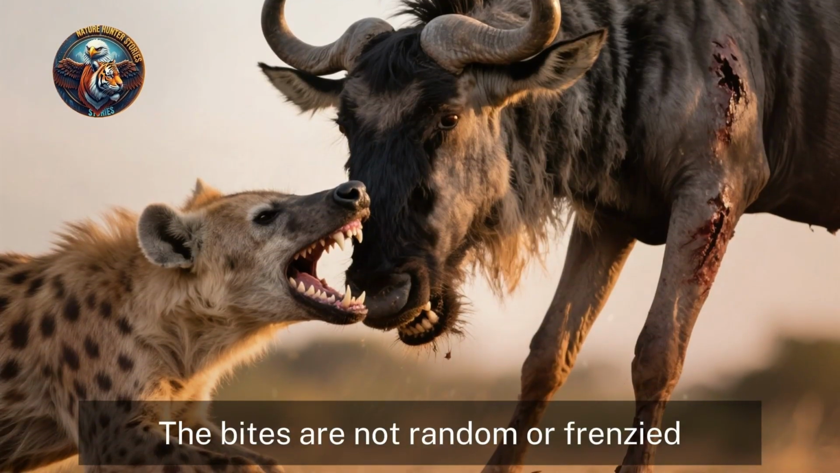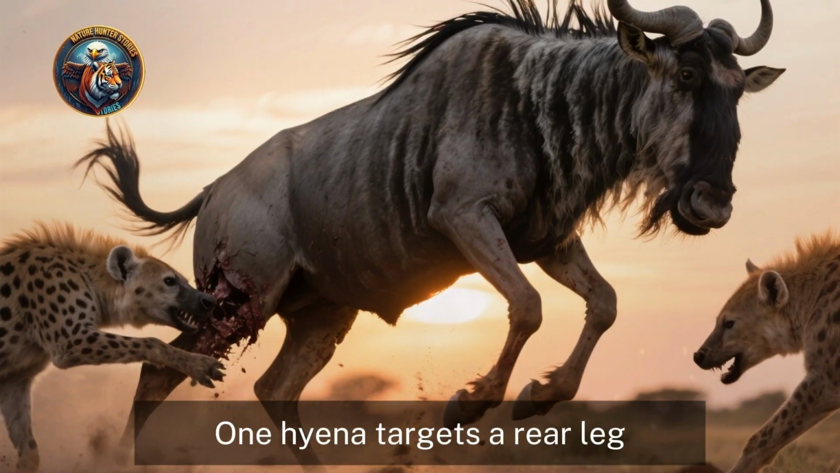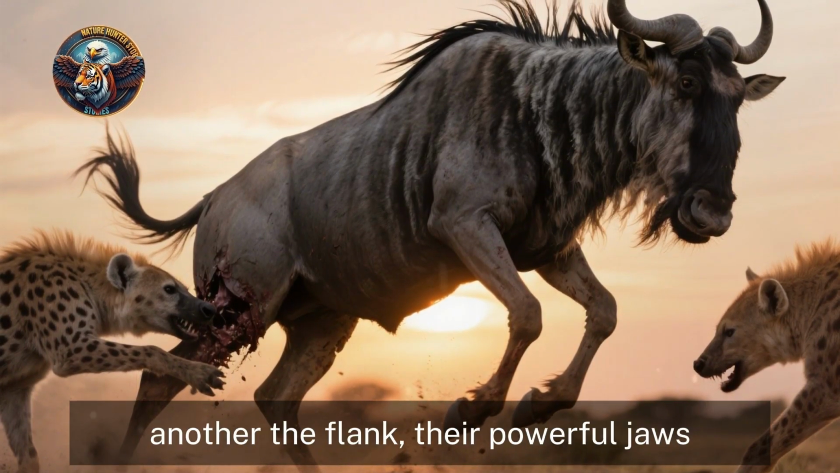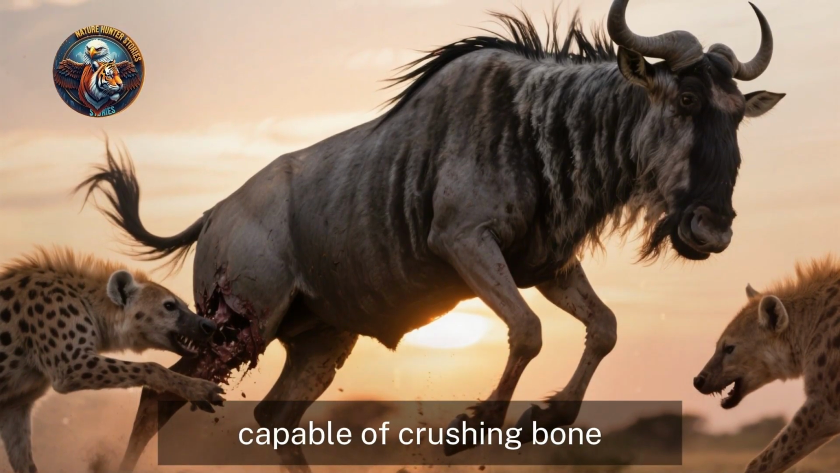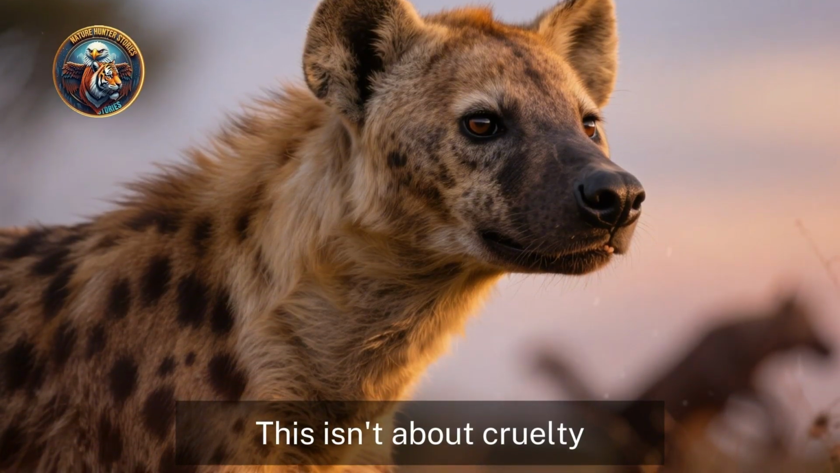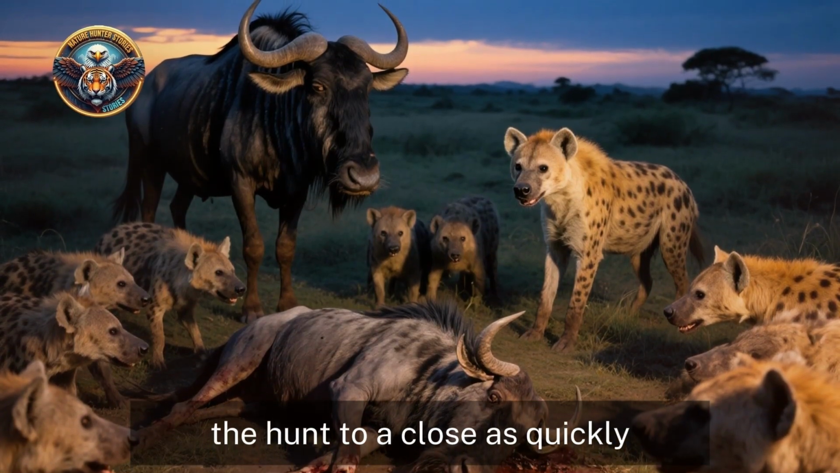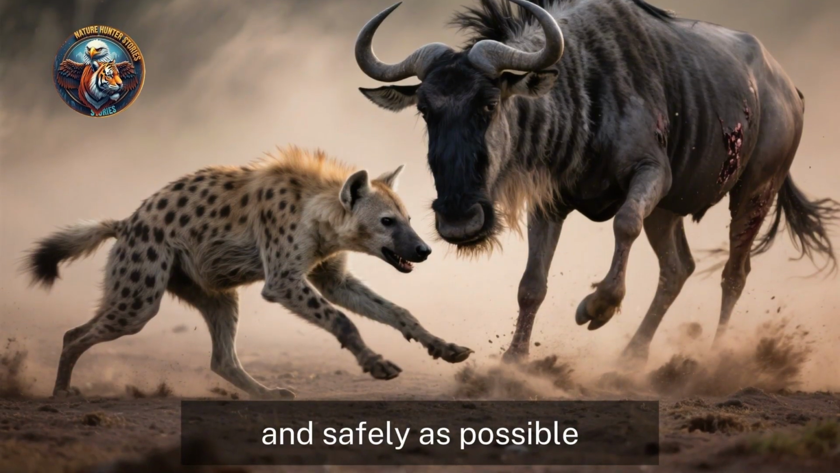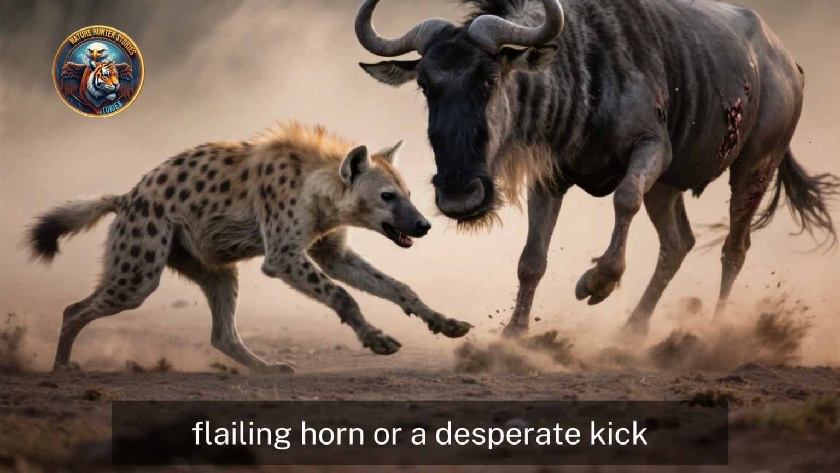The bites are not random or frenzied. They are strategically placed. One hyena targets a rear leg, another the flank. Their powerful jaws, capable of crushing bone, working to immobilize their quarry. This isn't about cruelty. It's about efficiency. The goal is to bring the hunt to a close as quickly and safely as possible, minimizing the risk of injury to the clan members from a flailing horn or a desperate kick.